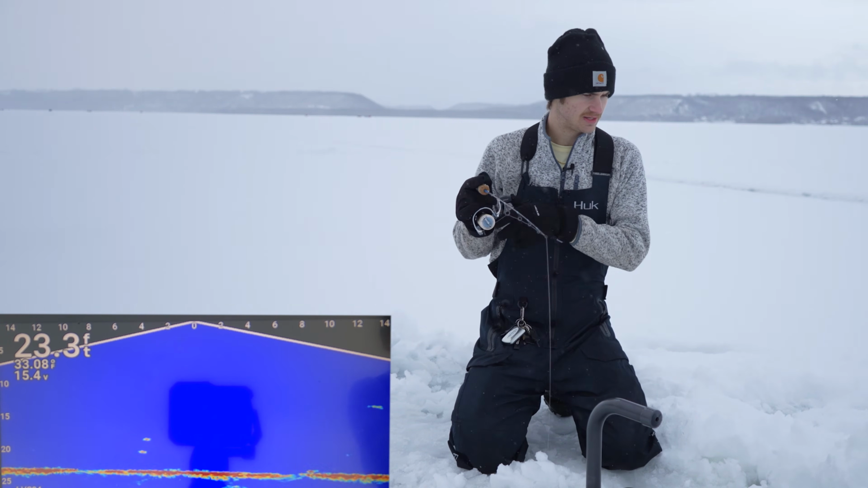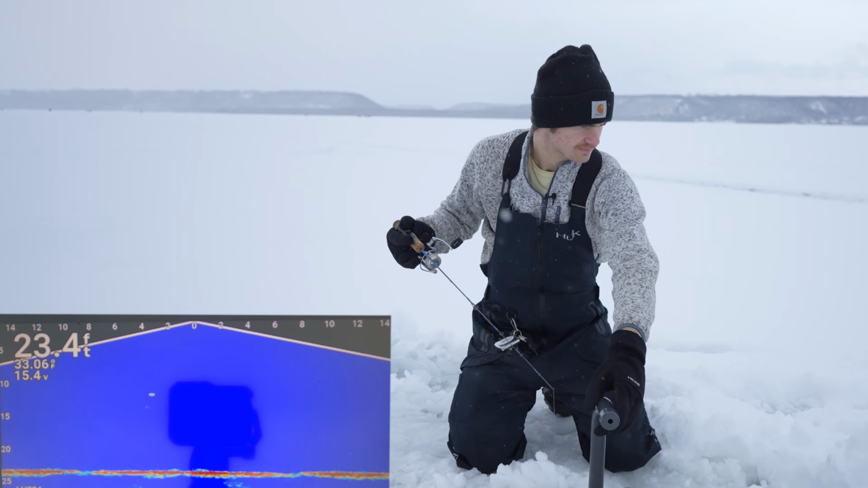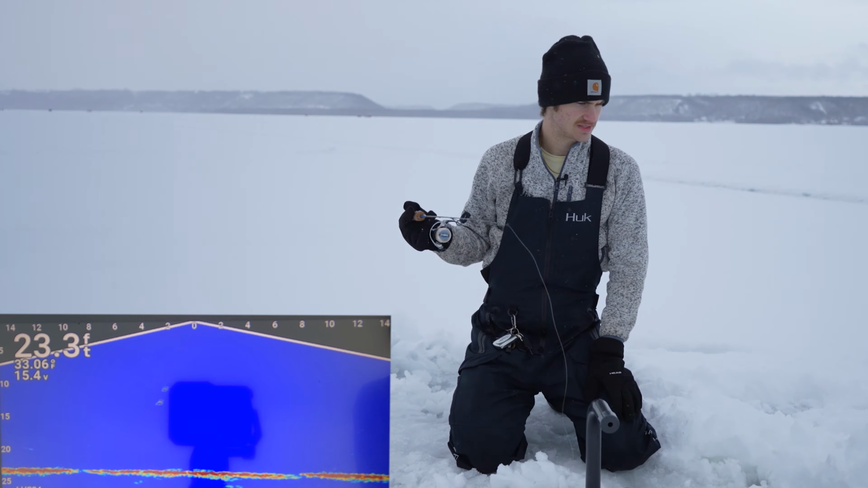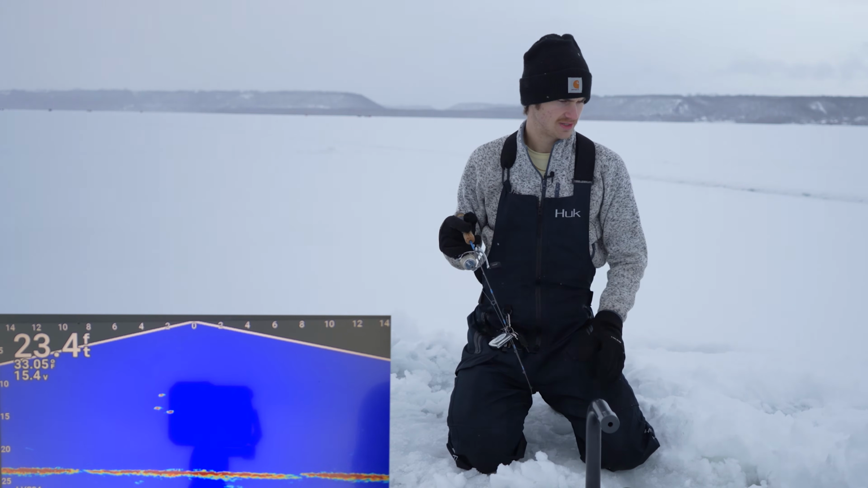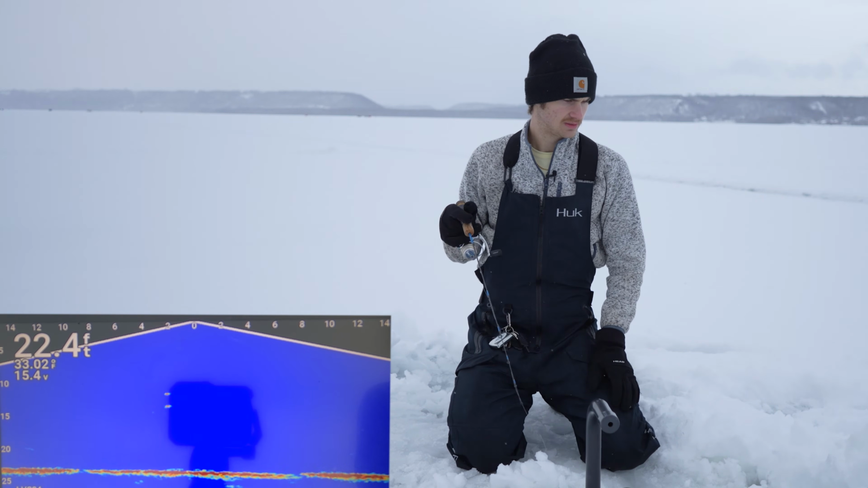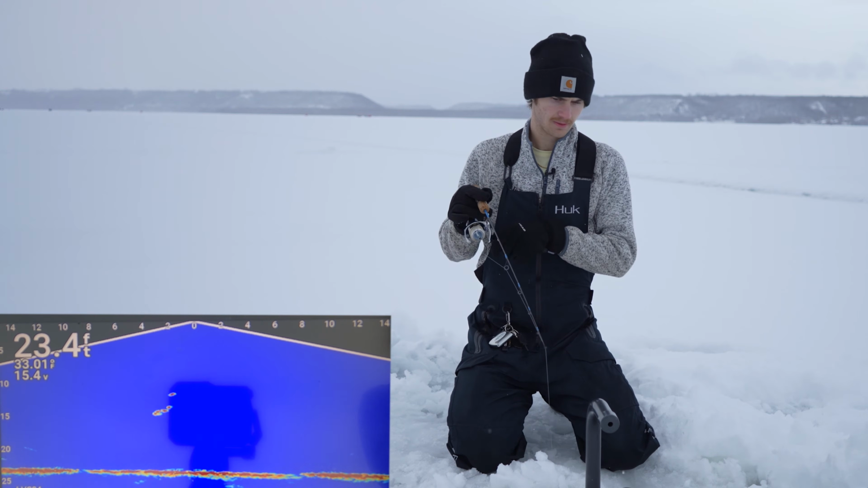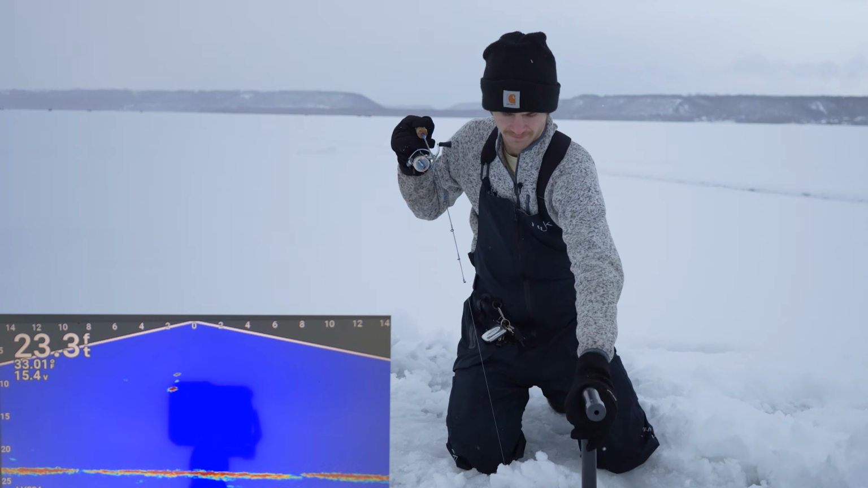We got something. I don't know what this is, but I'm gonna screw with him up here, see if he'll eat. Whatever this fish is, I'll see if he wants to eat. I just saw him come through up higher in the water column. He's not interested. Oh, maybe. Nope. Oh, maybe. Oh, maybe he is. He's coming up. Got him.